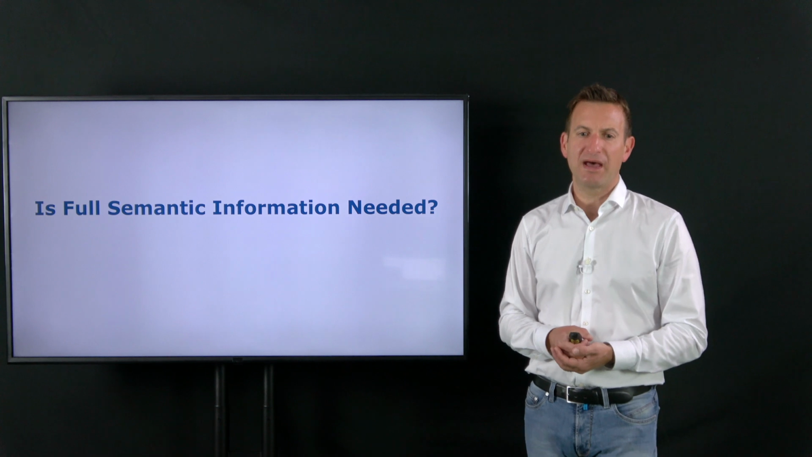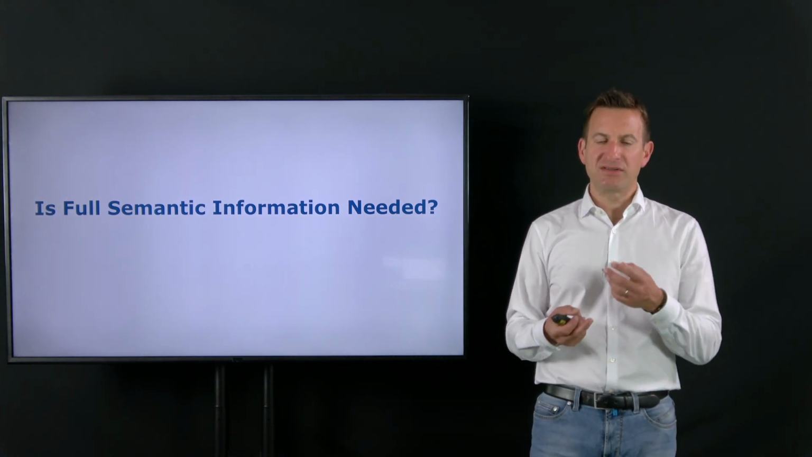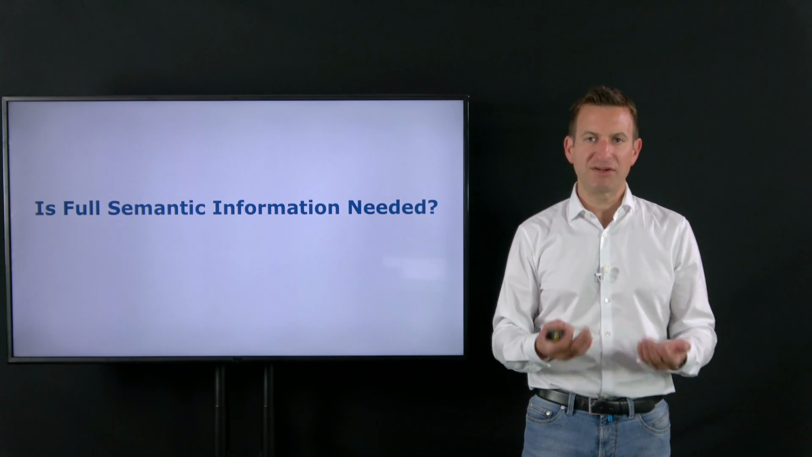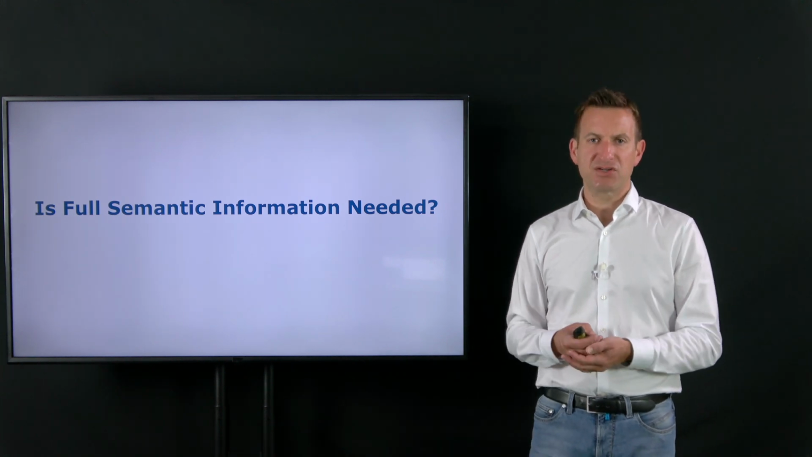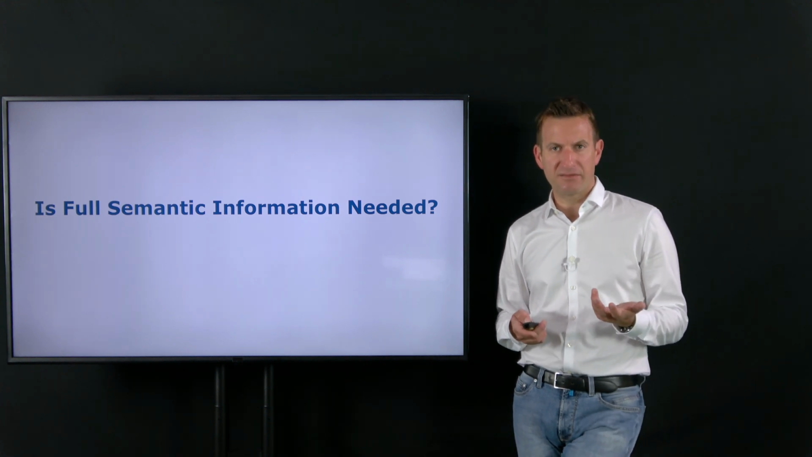The first question you may ask yourself is, is full semantic information actually needed? Do you need the information that something is a vehicle? Do you need the information that something is a building, that something is a tree or vegetation? So is all this information actually needed? And if you want to do full driving, then probably you will need a substantial amount of this semantic information. But for other tasks, it may not be needed in the first place.